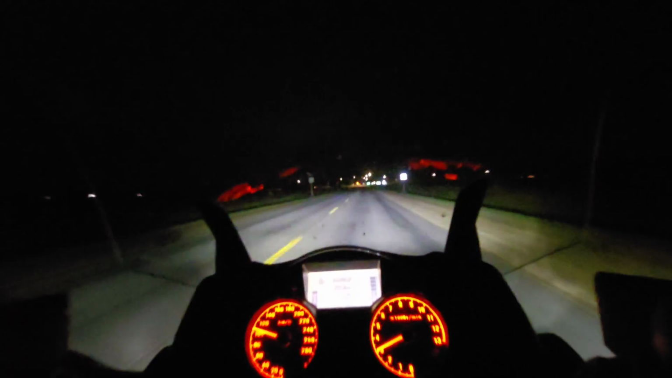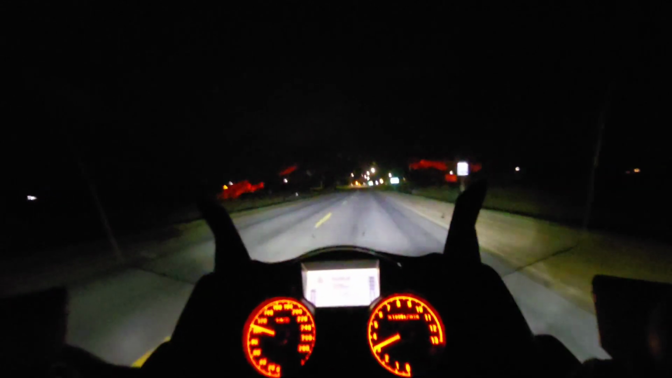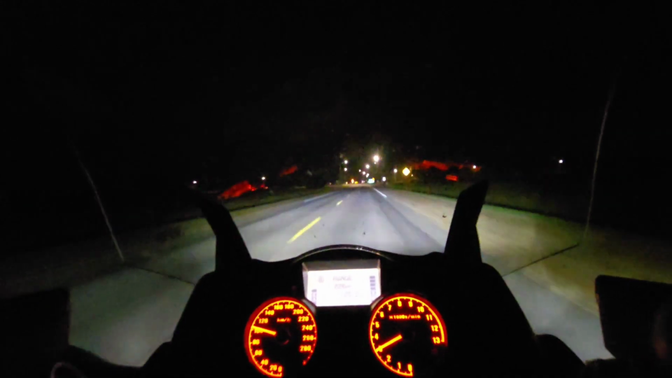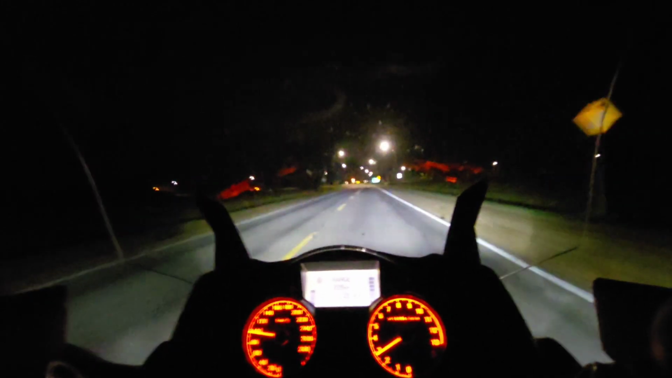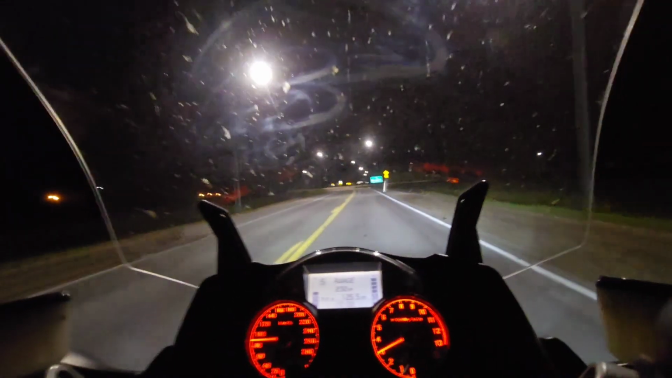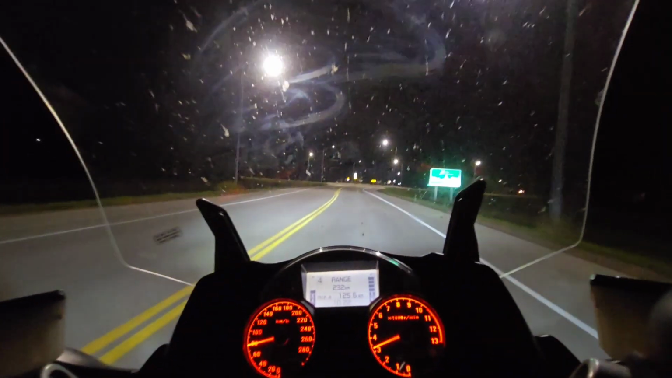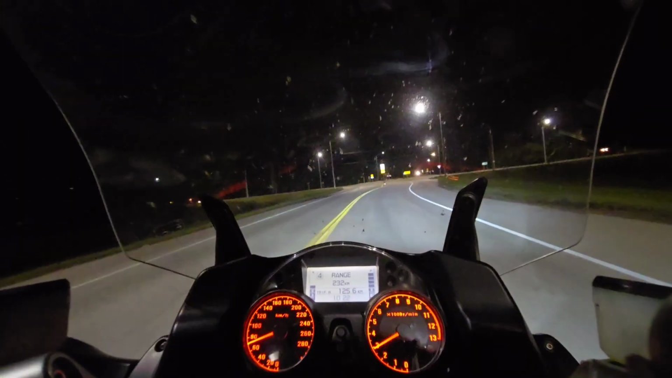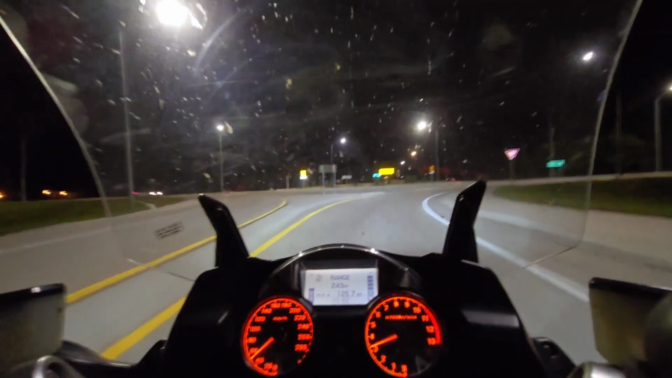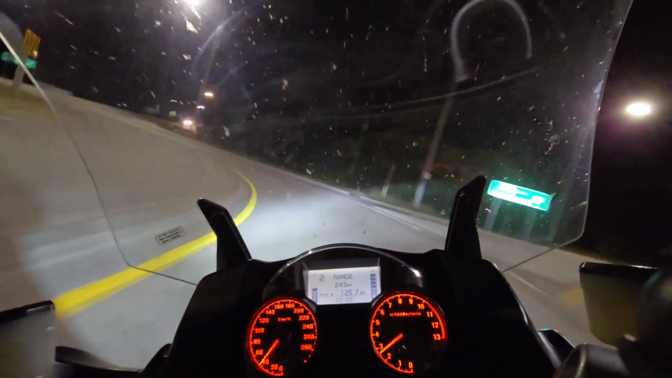At this point, my butt's starting to get sore, and I'm getting ready to stand up. In fact, I think I'm standing here, friends. I'll stand up every 45 minutes or so and let the air flow around me and just kind of stretch out. Again, comfy bike, just with my hip injuries and other issues, definitely having some problems.